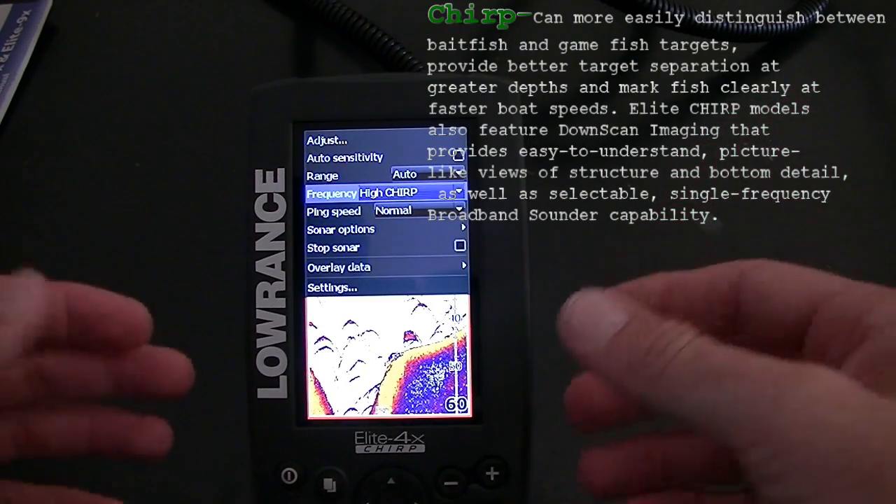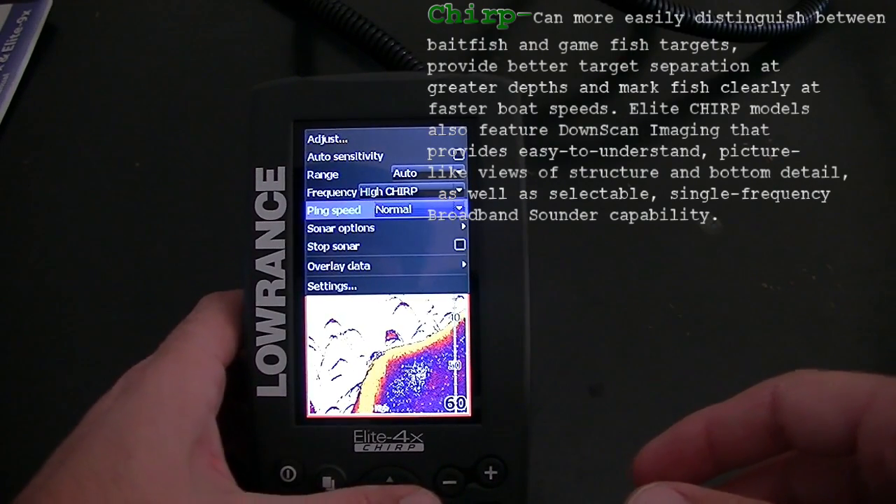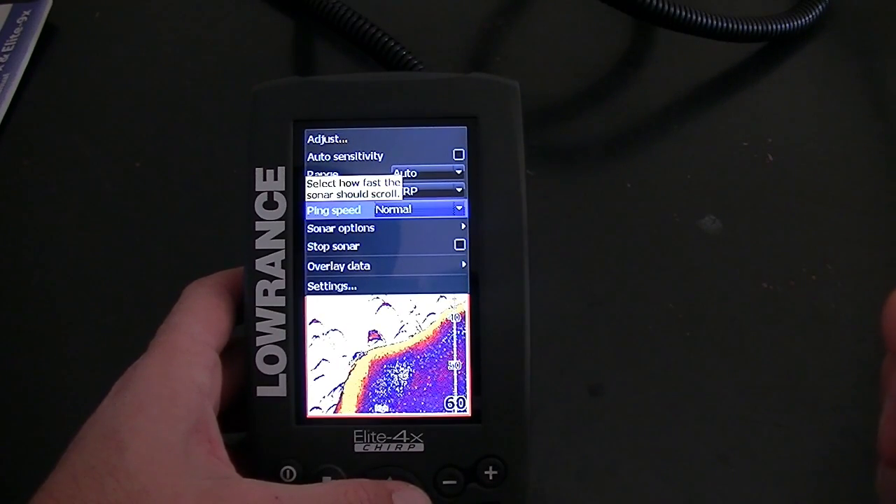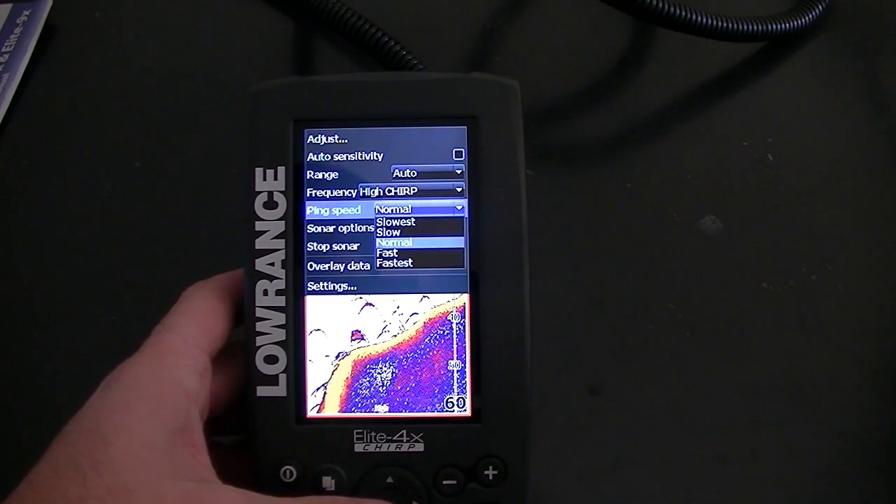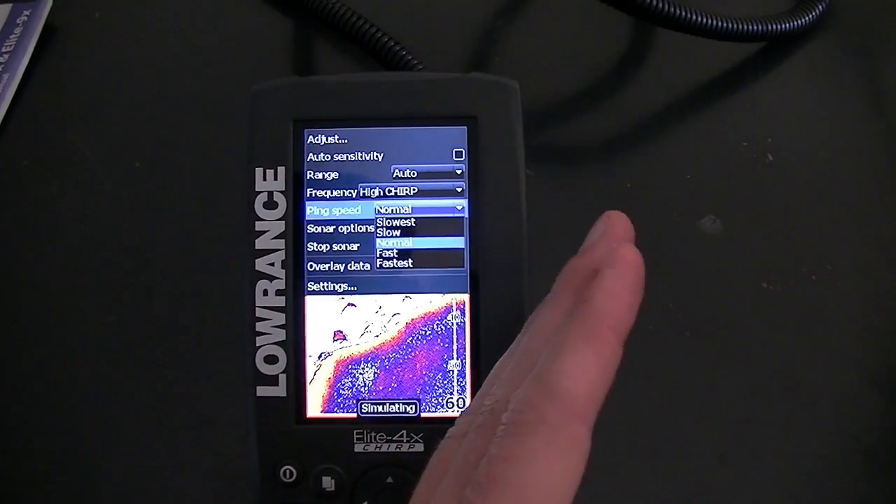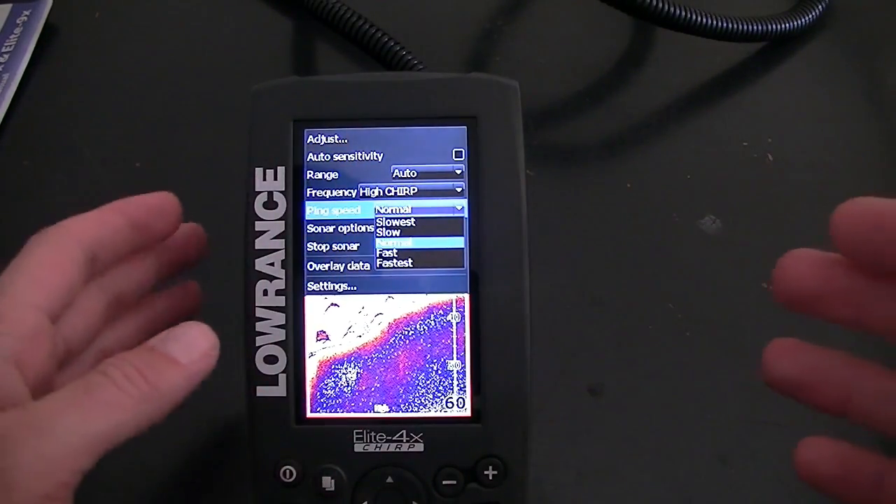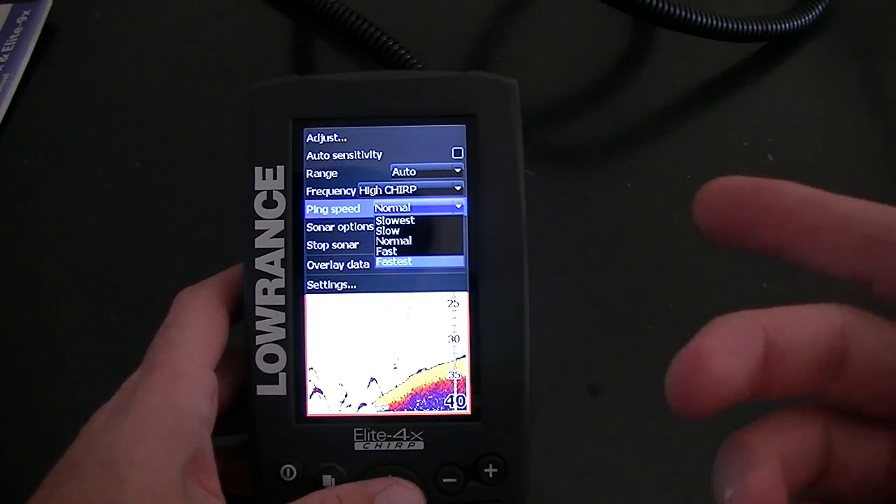So I keep it on high chirp, and then your ping speed. Your ping speed is how fast the signals hit the bottom and come back. The higher the ping speed, it's basically the reading, how fast your screen is going. So if you're going to be hauling buns across the water, you're probably going to put it on the fastest.